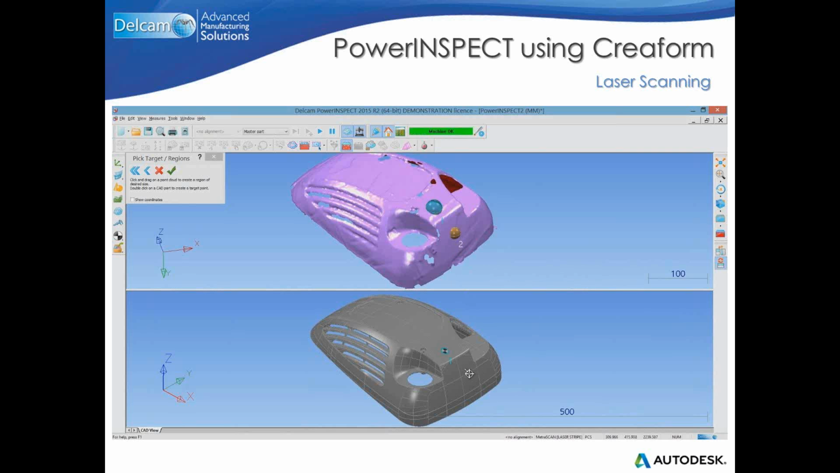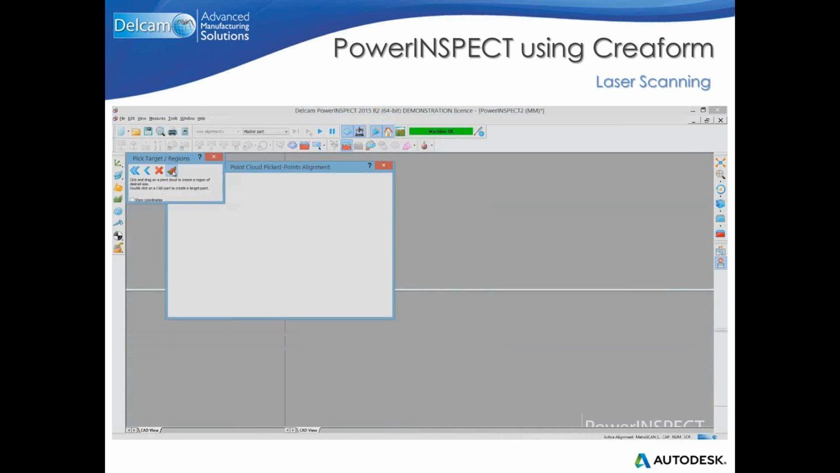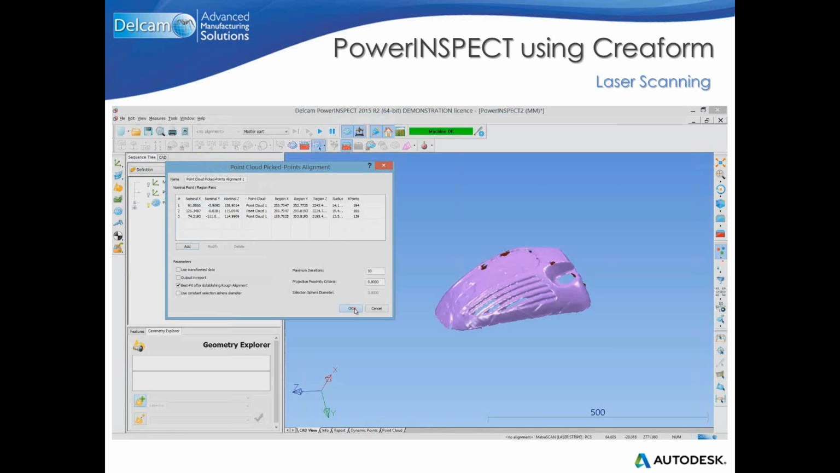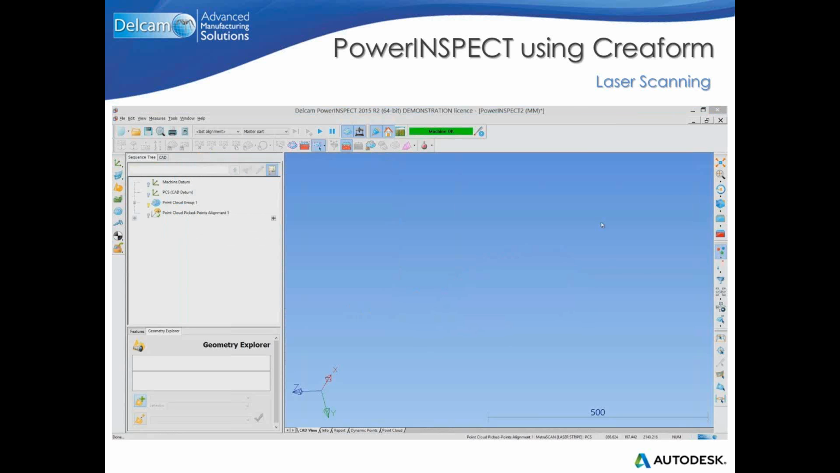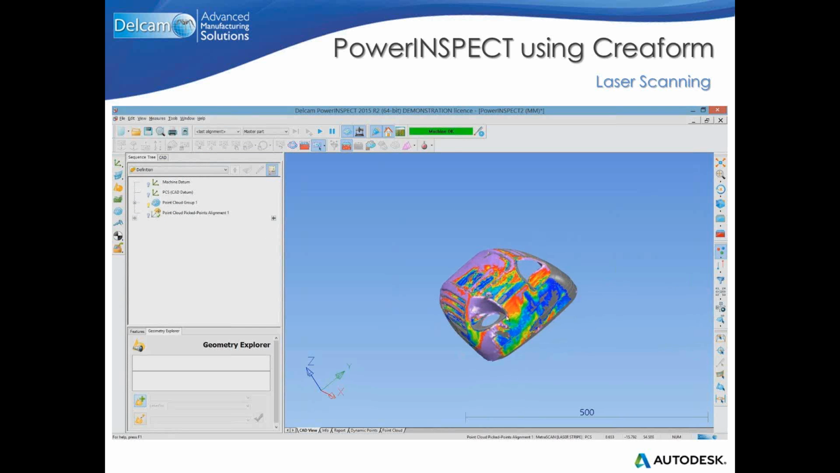The second point on the side, third point on the other side. After that, just click OK and zooming again, we see the part which is correctly aligned.